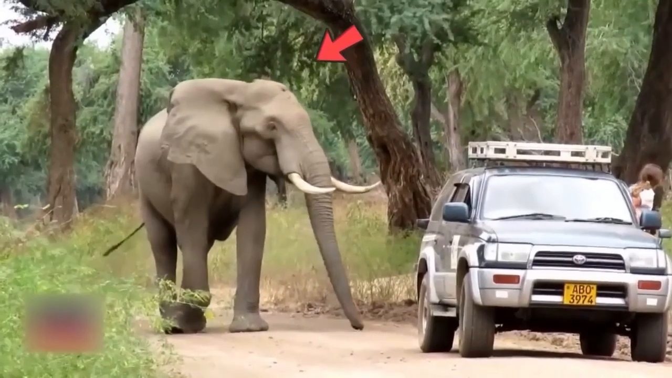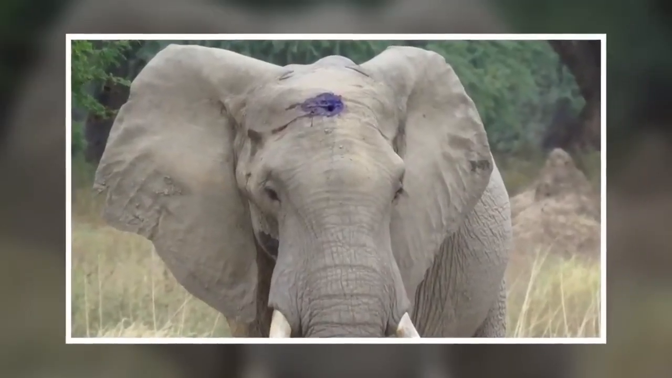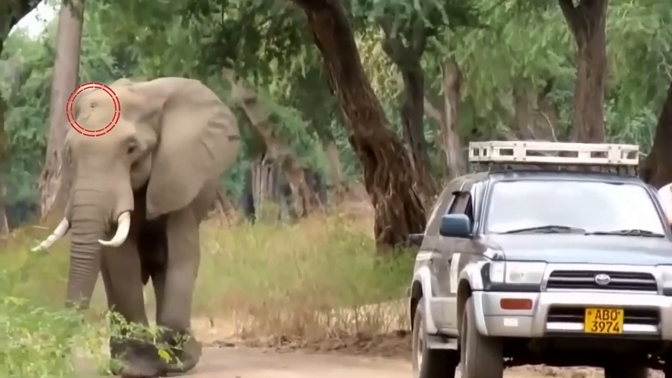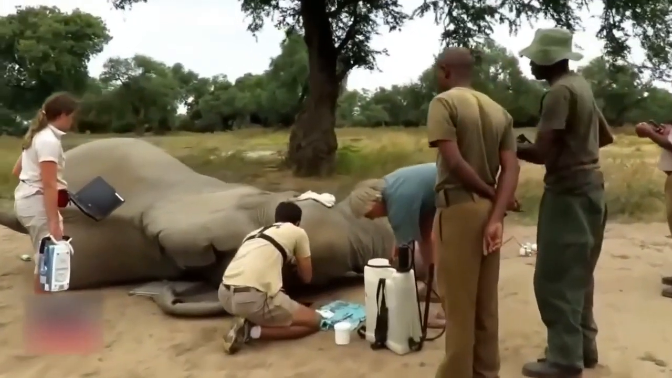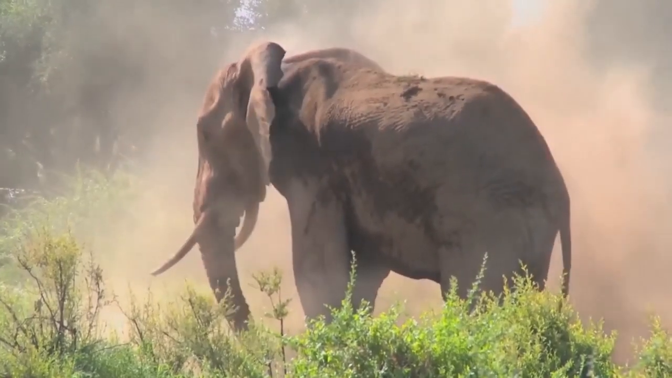This elephant was shot straight in the head and was bleeding. But of course, elephants do not know how to treat bullet wounds. So he approached the humans in a very cautious manner and showed them the bullet in his skull. The doctors were immediate with their actions and did all they could to get the bullet out and then treat the infection. Hopefully, the elephant must be doing good in the wild these days.